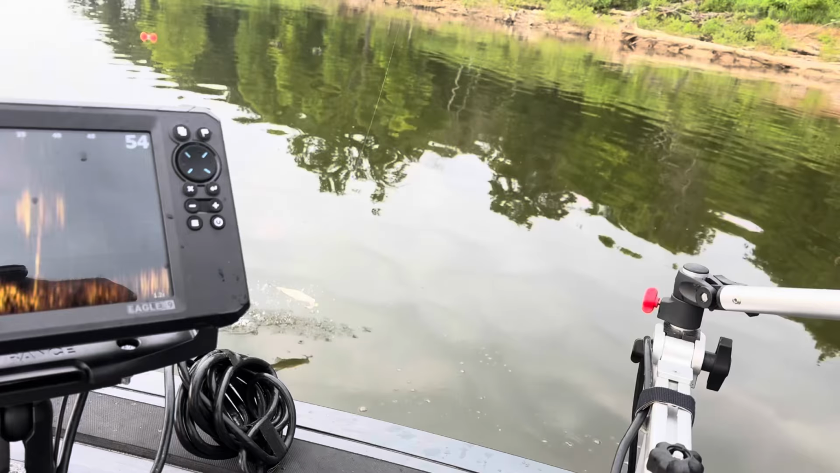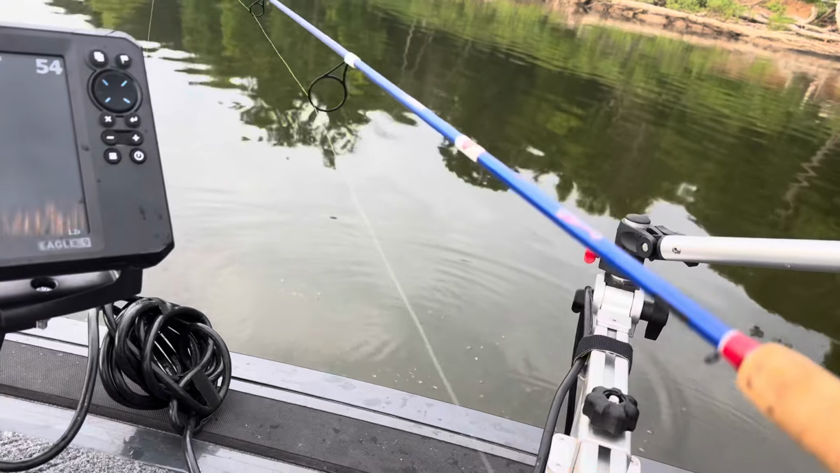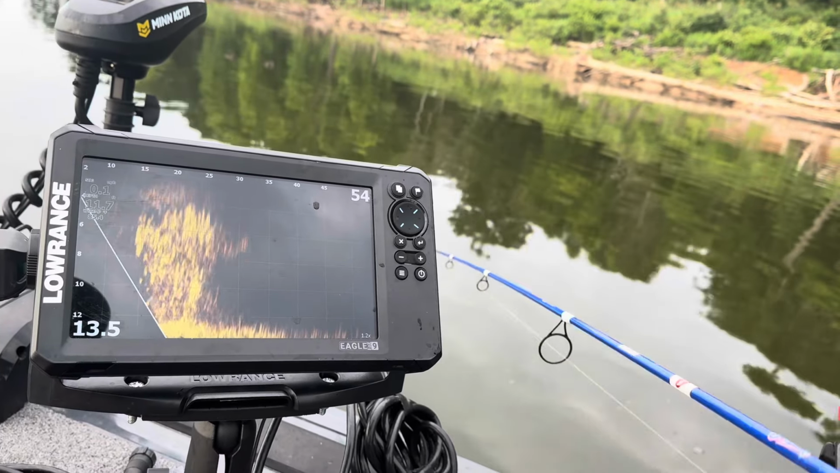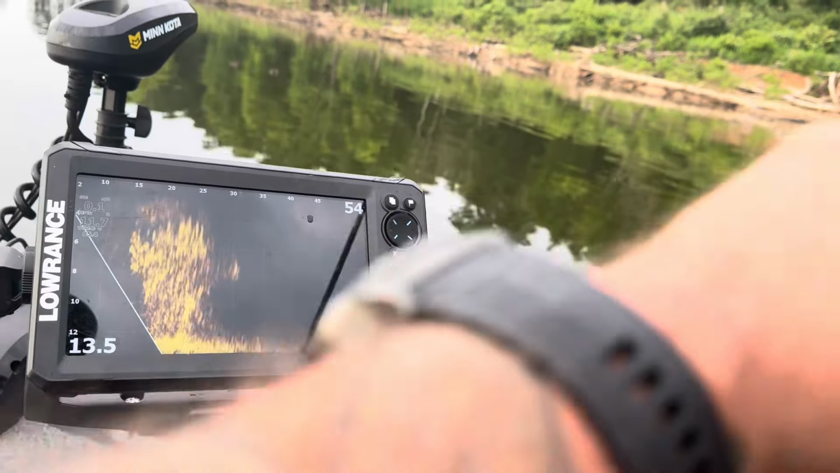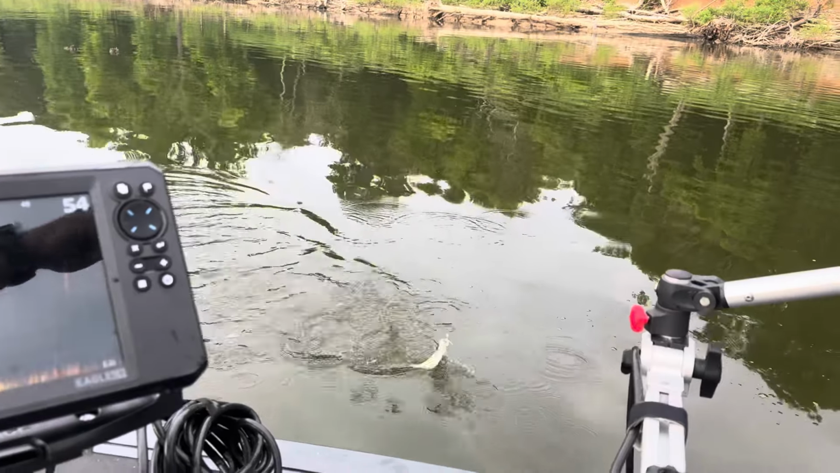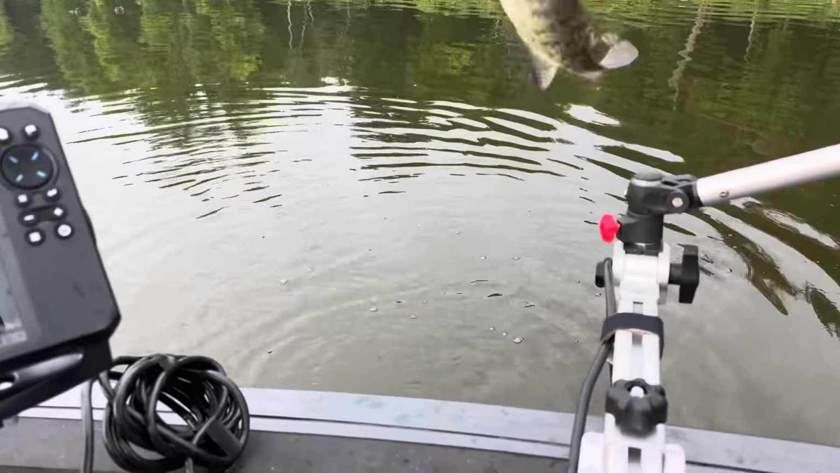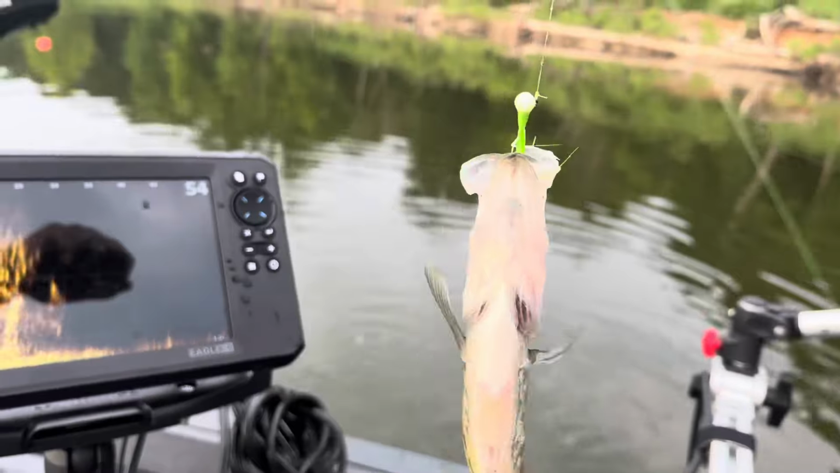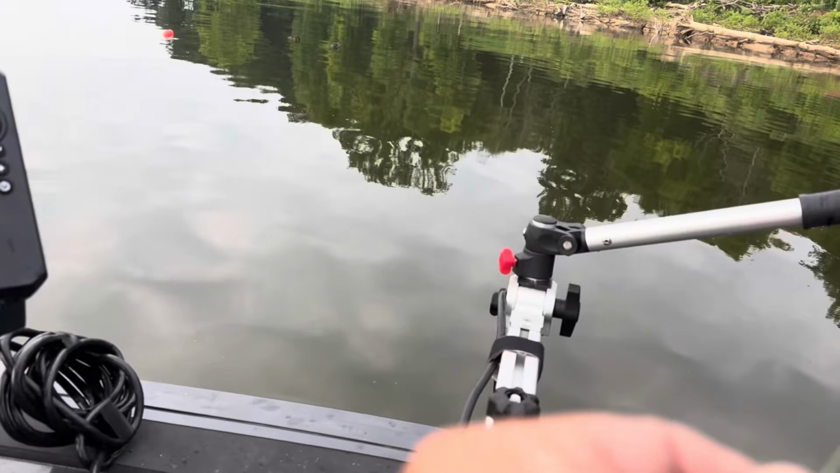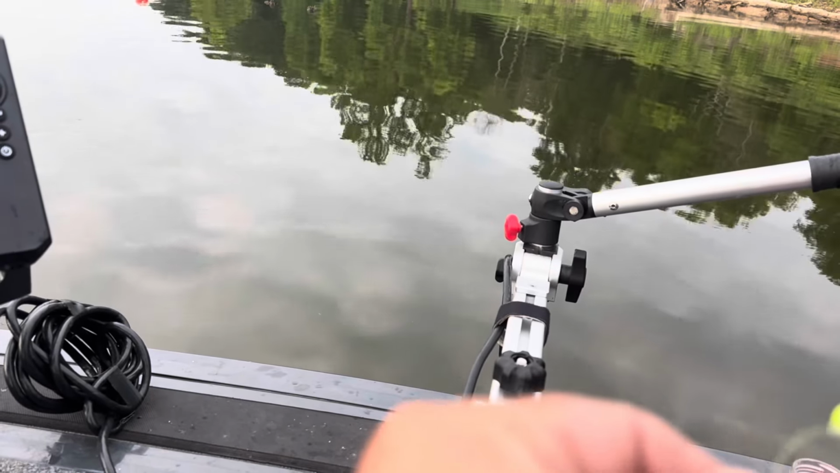There's another one right there. Well, that was just a little filler too. That was my quick release. There's a good one. Well, not that good. Not that bad though. I mean, that's a keeper. It's probably 9.5. Right as I say that, there's some boats coming.